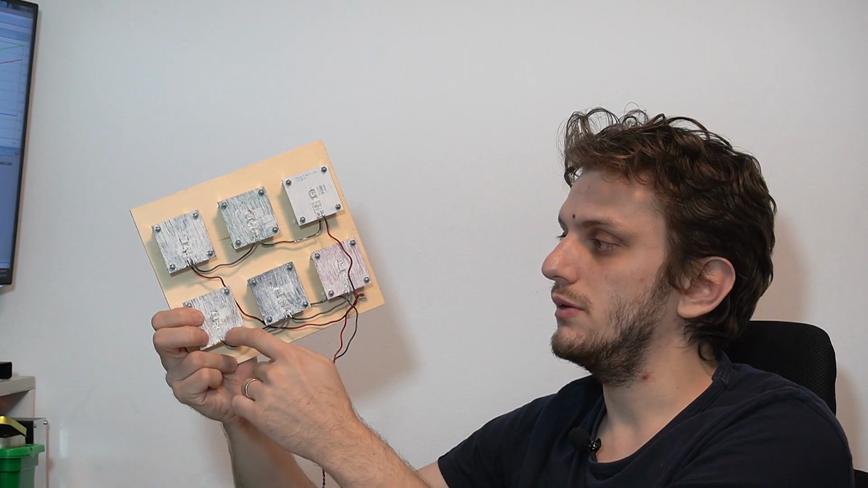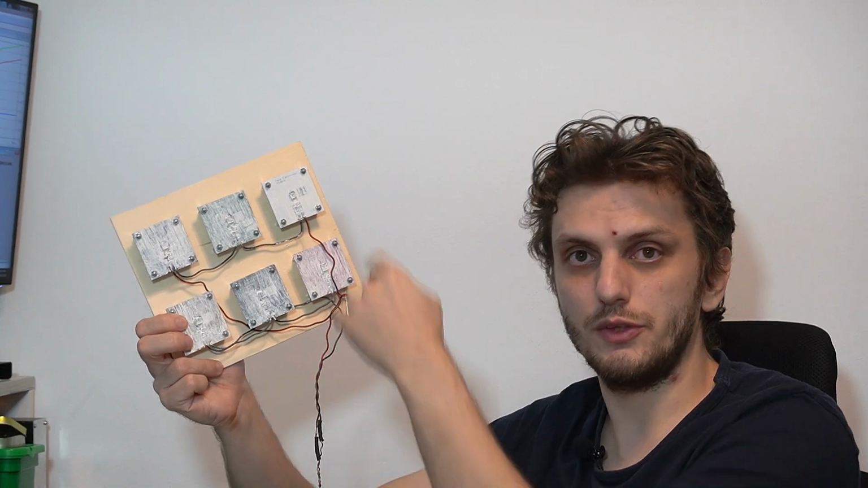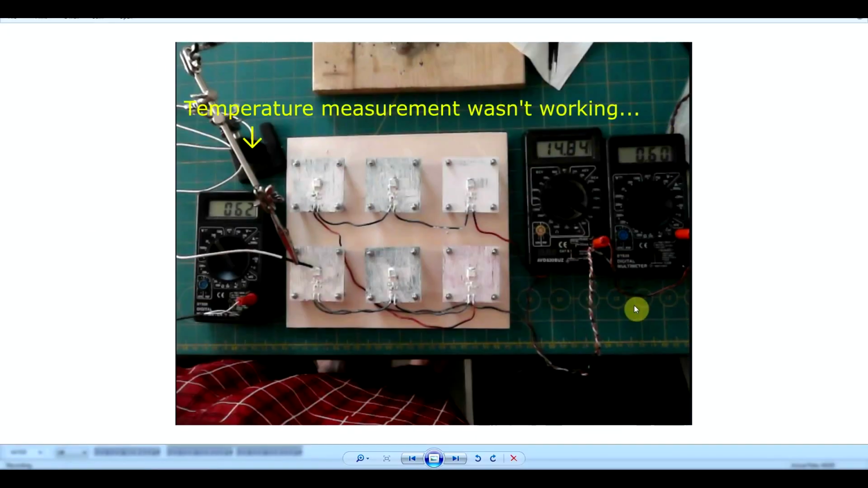So the idea behind this board is that I have 6 of these all linked in series, and the voltage drop on each of these boards is the same because of the circuit, because of the TL431, and the current running through each of these circuits is again the same because they're all linked in series. So the power dissipation is exactly the same on each of these boards. So the only difference in temperature that we can observe between them is caused by how well they are dissipating the heat. So this is the setup that I used.